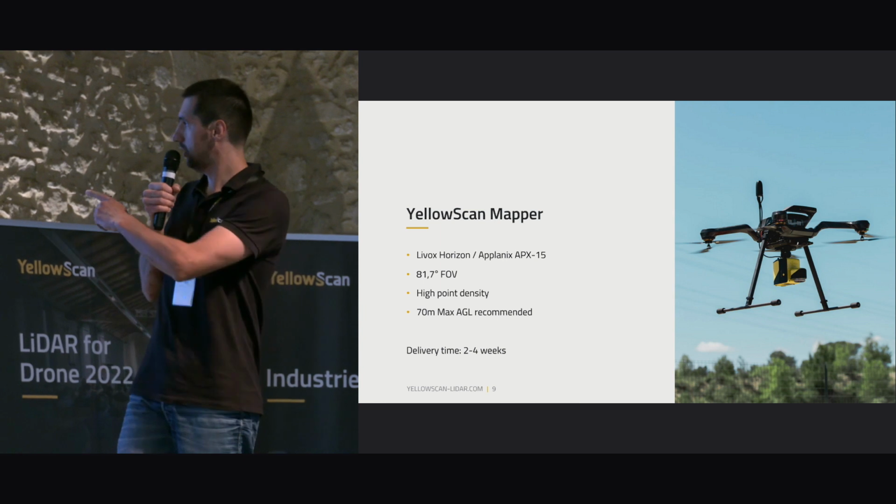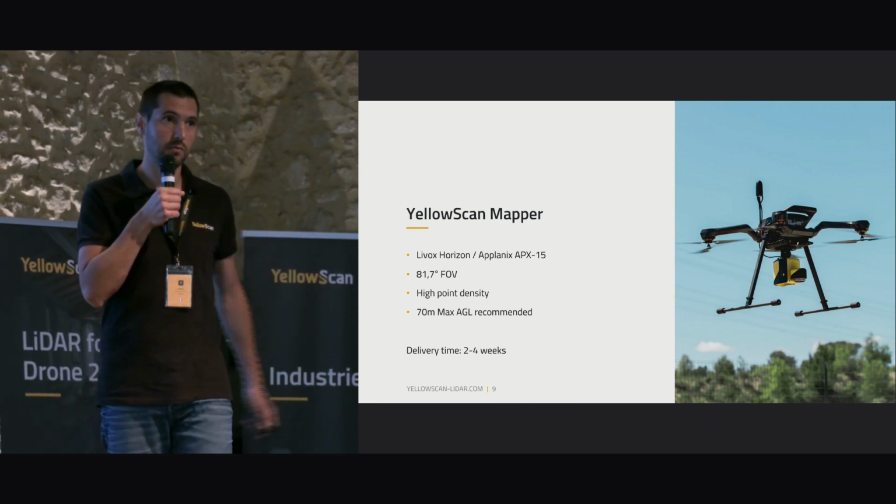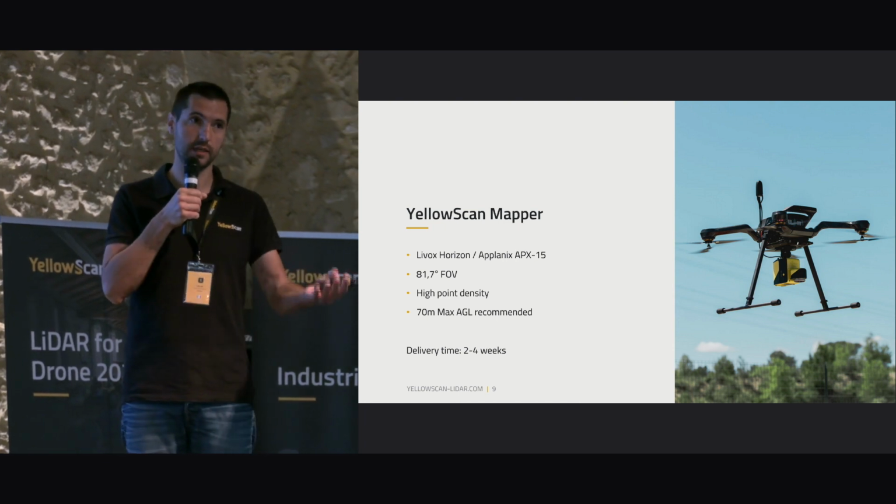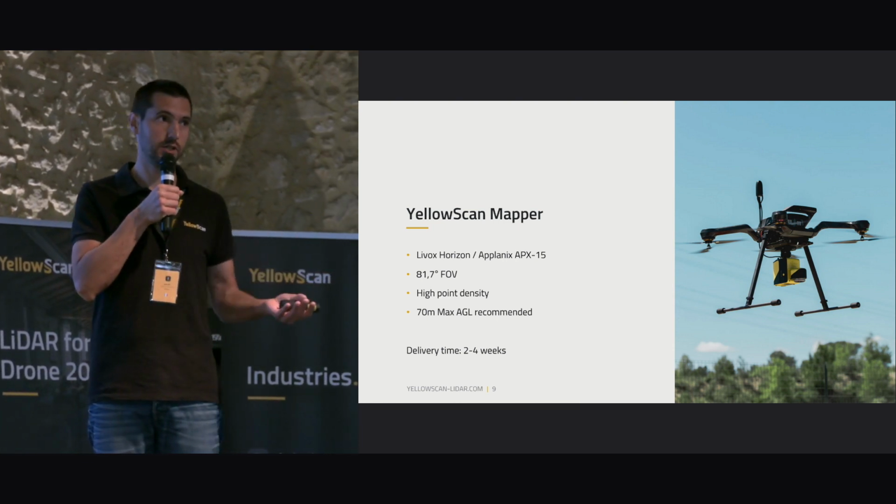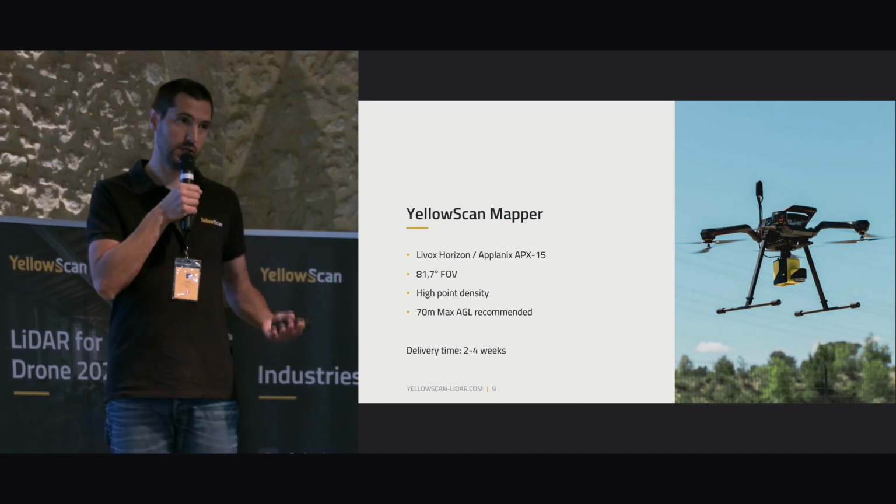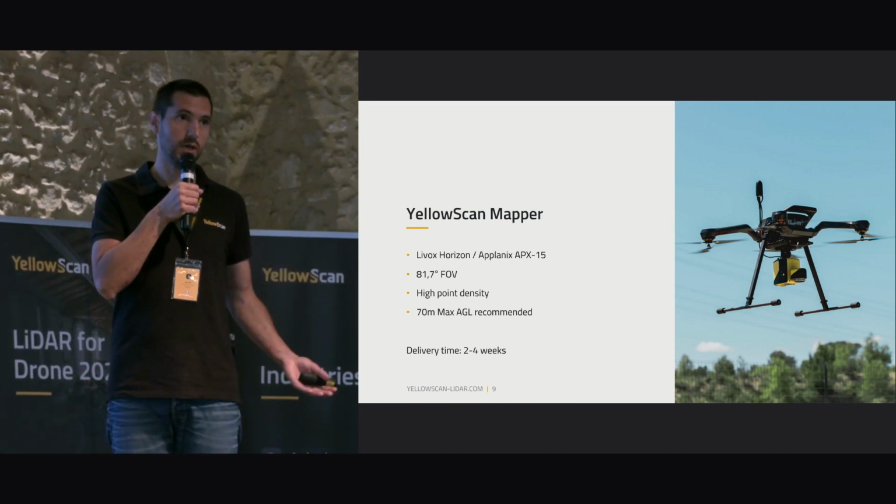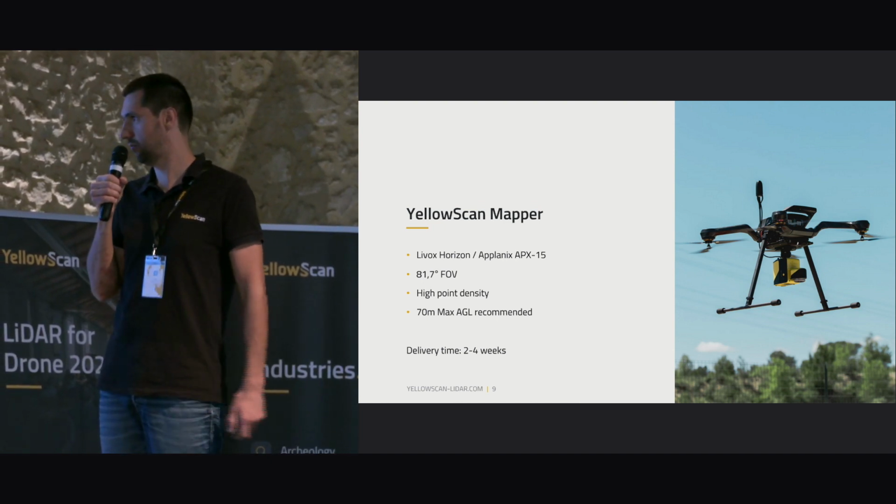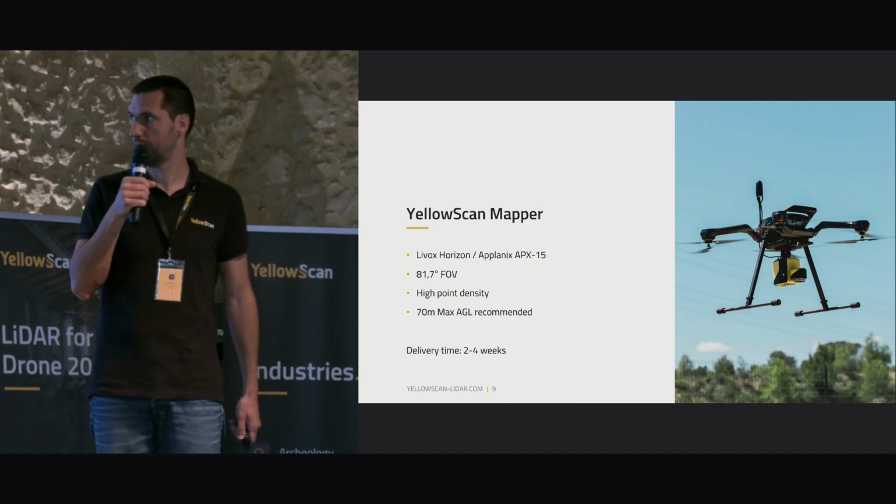It comes, so you can see it comes with an RGB camera module, okay? So you can either have the mapper only, the LiDAR only, or you can have the LiDAR plus RGB camera, which makes it easier to capture both data in one single flight. So capture the point cloud data and the RGB photos, and then you can combine in our software the data to make a colorized point cloud.